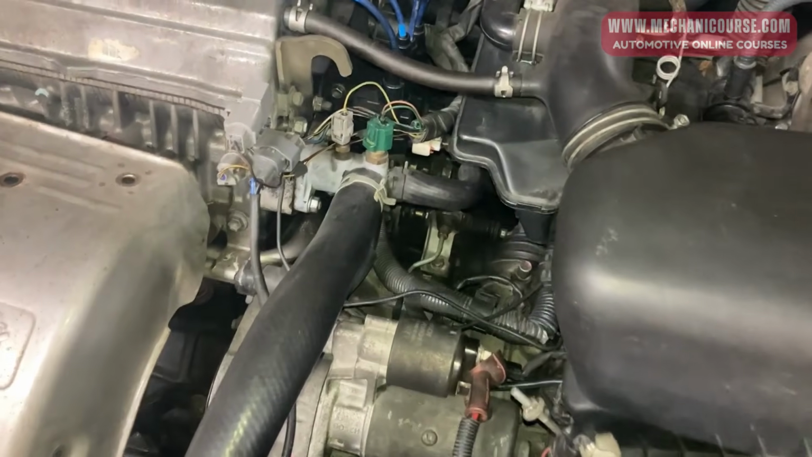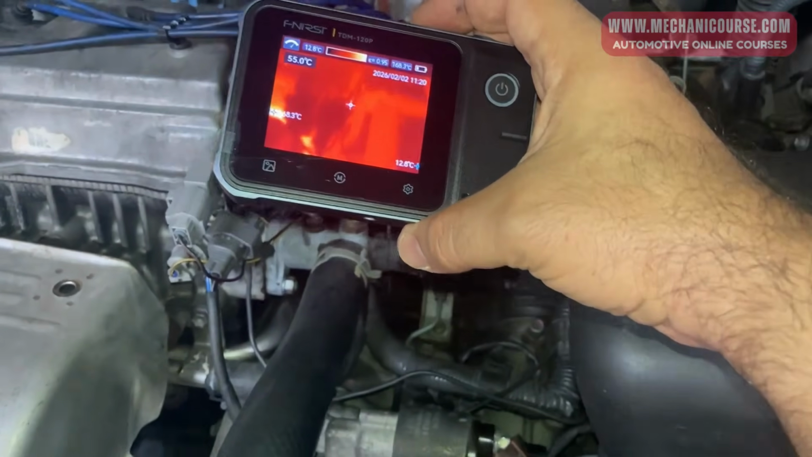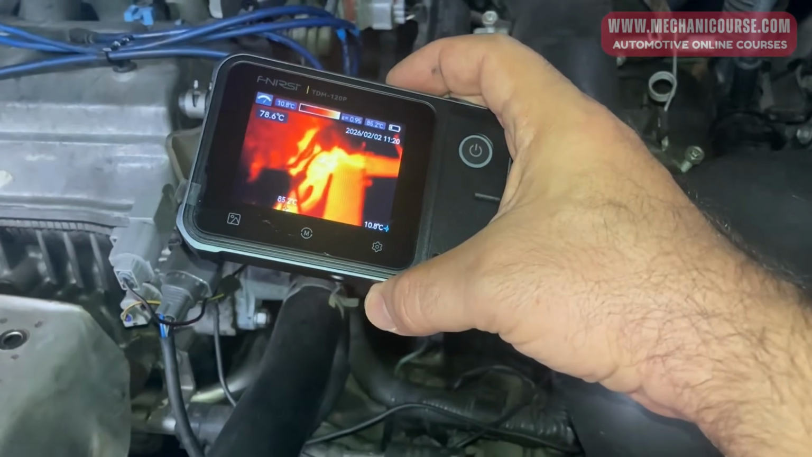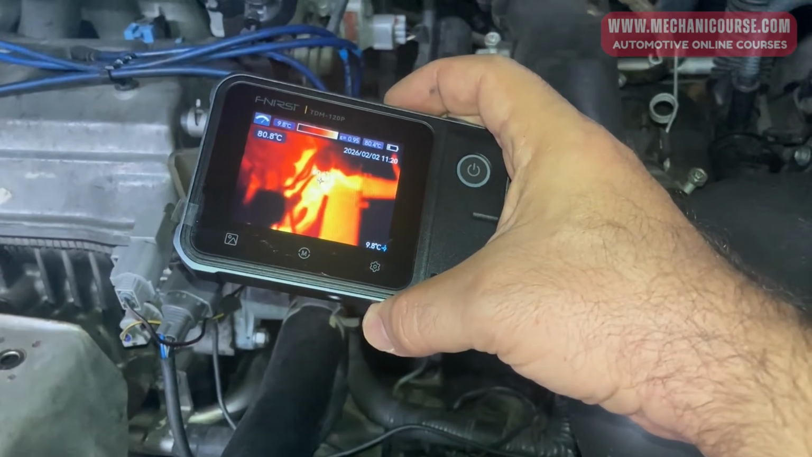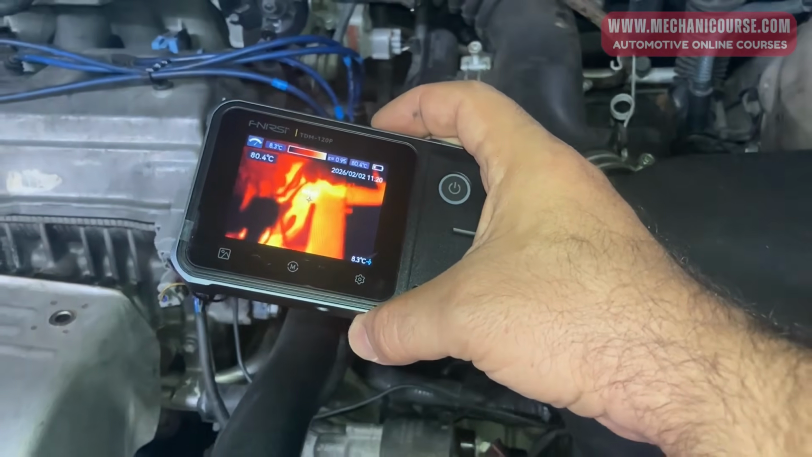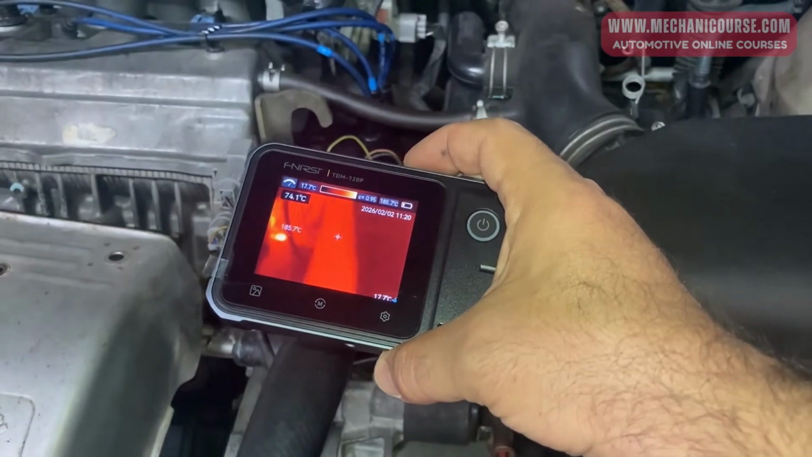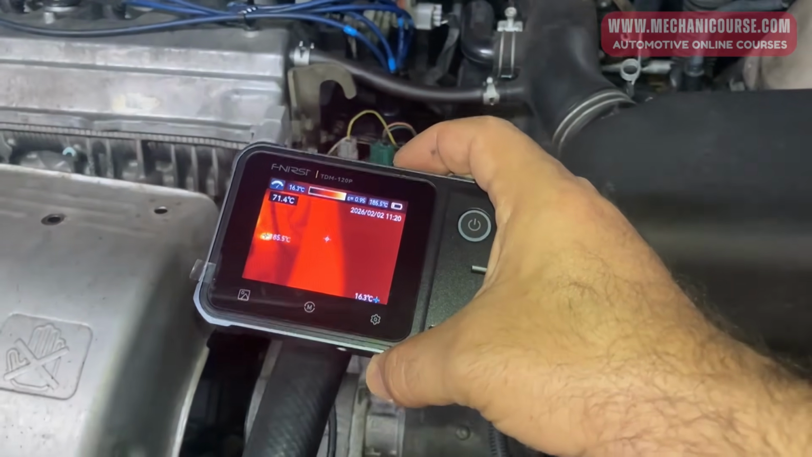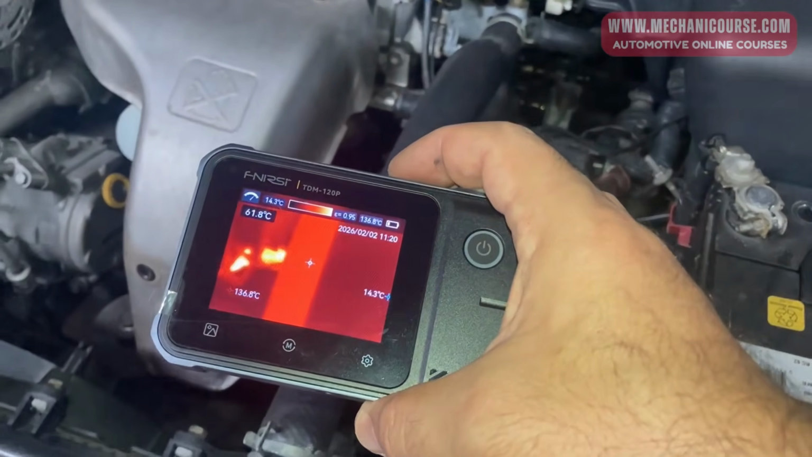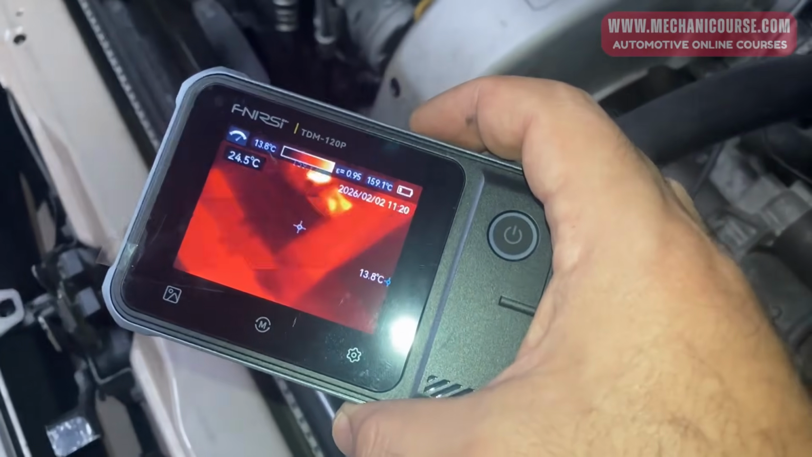Another excellent application is cooling system diagnostics. You can use the thermal camera to check the radiator temperature distribution, thermostat operation, coolant flow, and heater core performance. For example, when the engine reaches operating temperature, you can scan across the radiator. A properly functioning radiator usually shows a gradual temperature change from the inlet side to the outlet side. If certain sections remain significantly cooler than others, this may indicate internal blockage or restricted coolant flow.